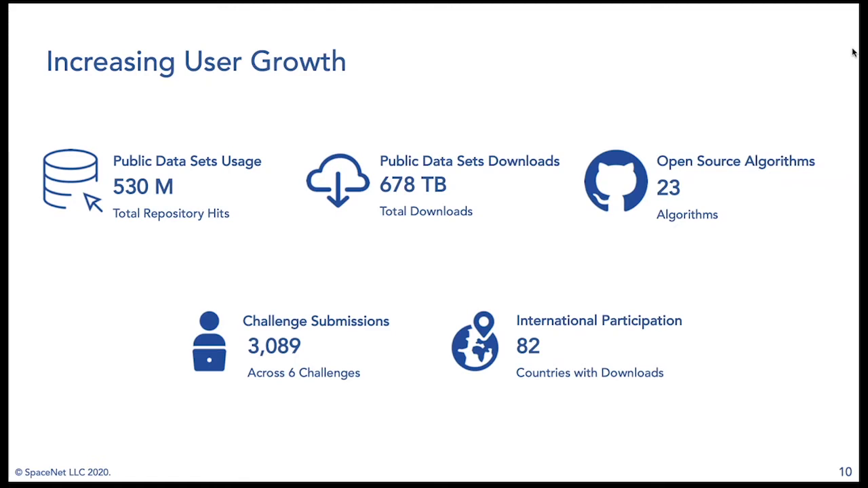Over the years, interest in the SpaceNet data releases has only grown. In that time, there have been 530 million hits to the public data repositories, resulting in 678 terabytes of total downloads. We've open sourced 23 algorithms, the best of the best, out of 3,089 challenge submissions over the course of the six SpaceNet challenges. During this time, we've seen requests for data downloads coming from 82 different countries.